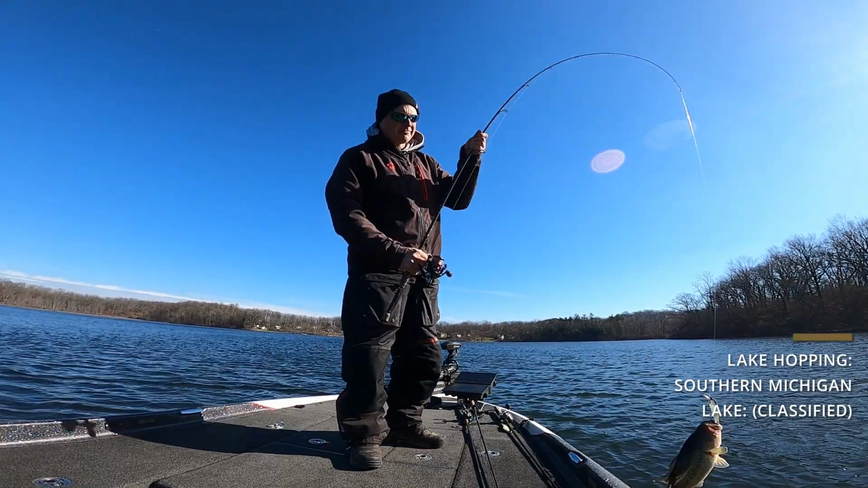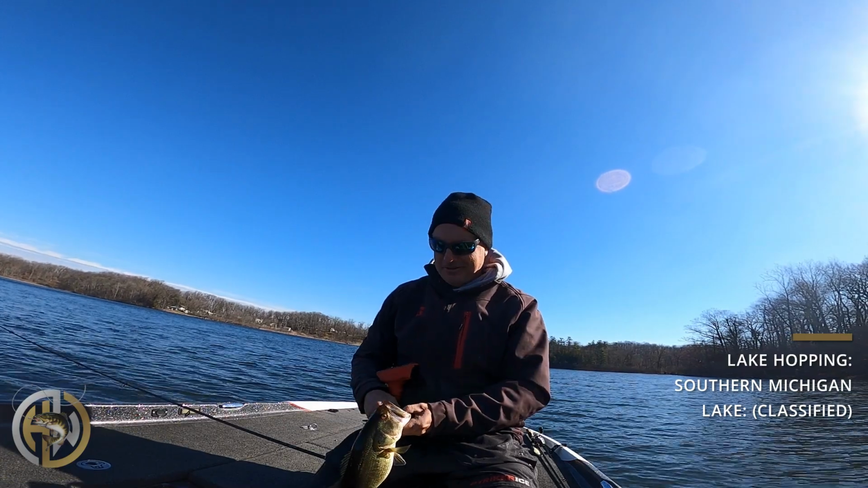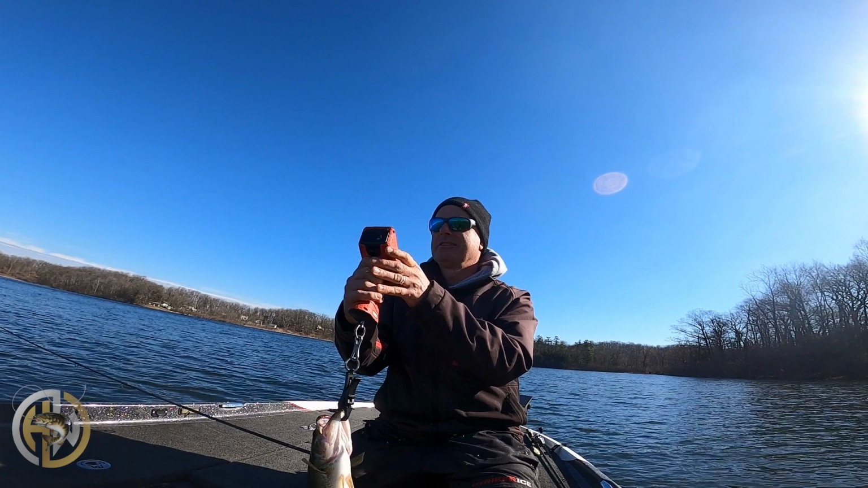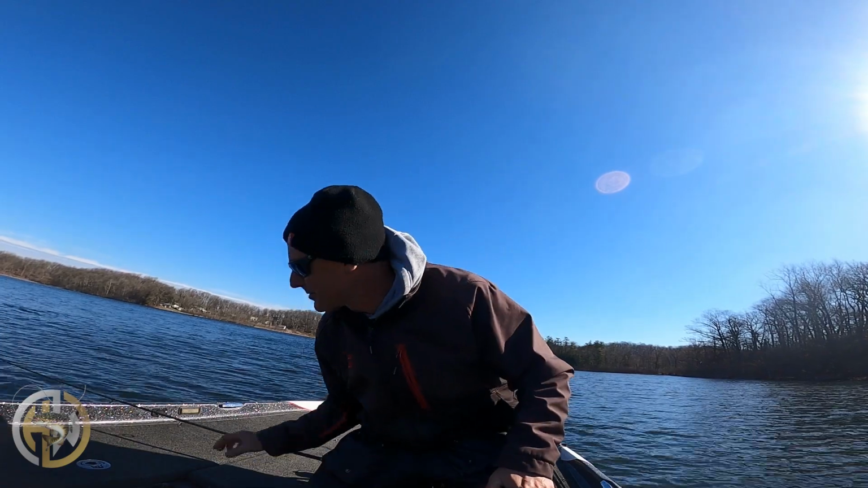Up north, but not really up north. On the jerkbait, I jumped in the truck and just drove. I'm like an hour and a half from my house. And he's just a 2-pounder, just a little under 2 pounds, but I'm looking for that mythical 6-pounder.